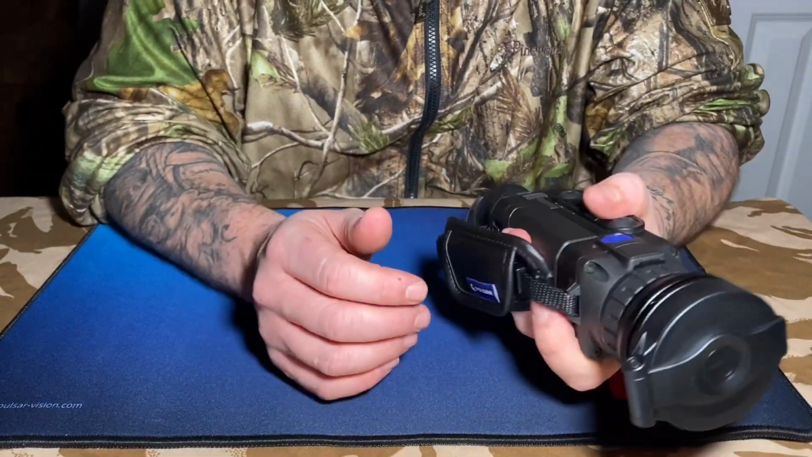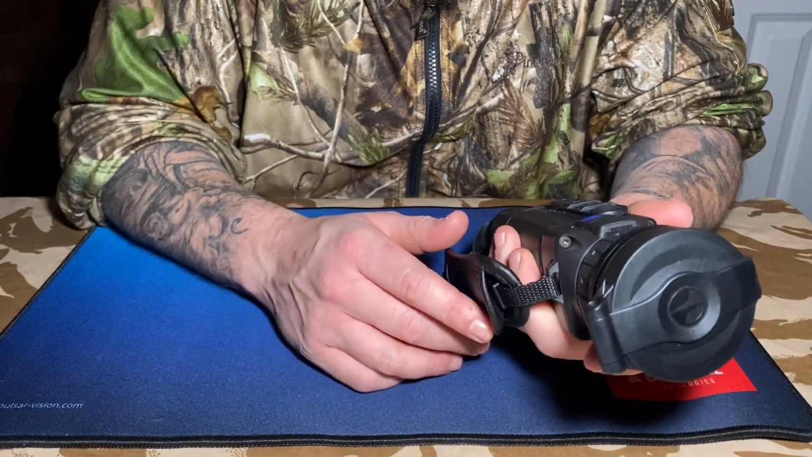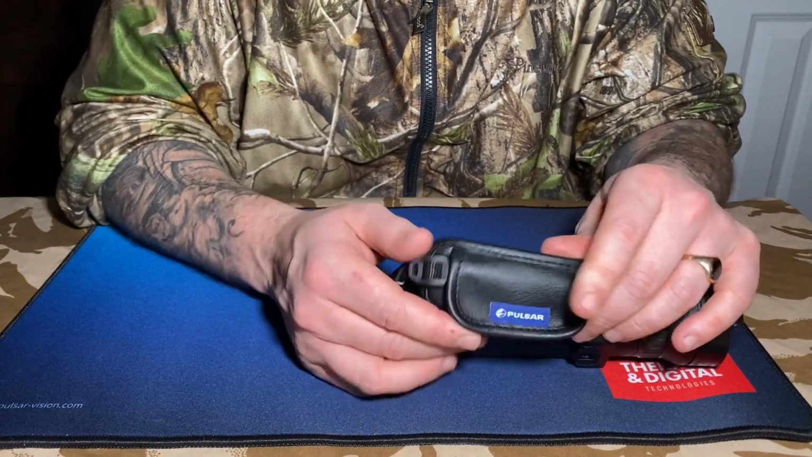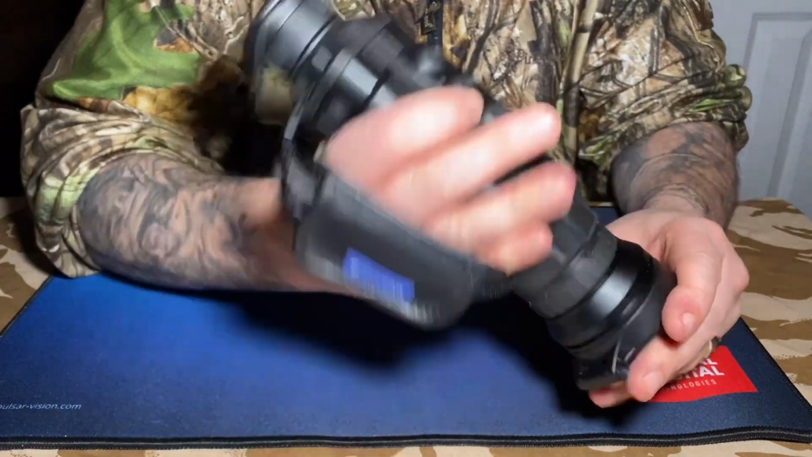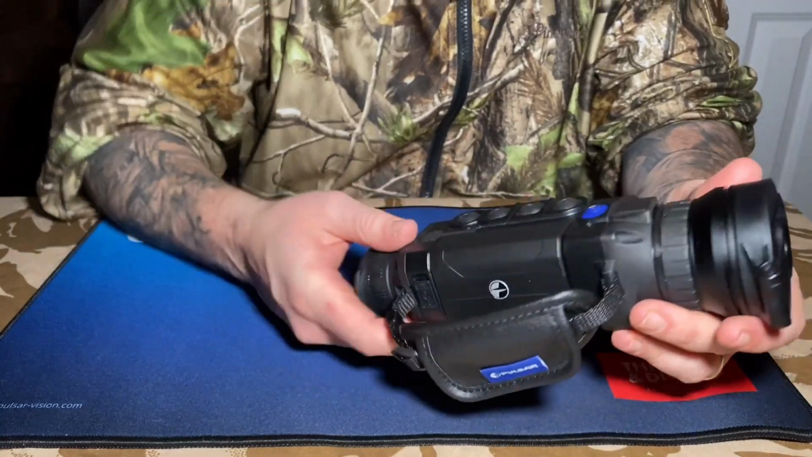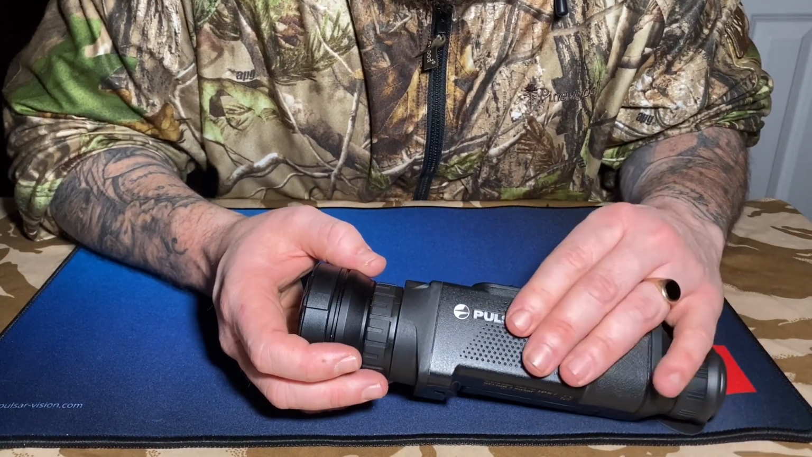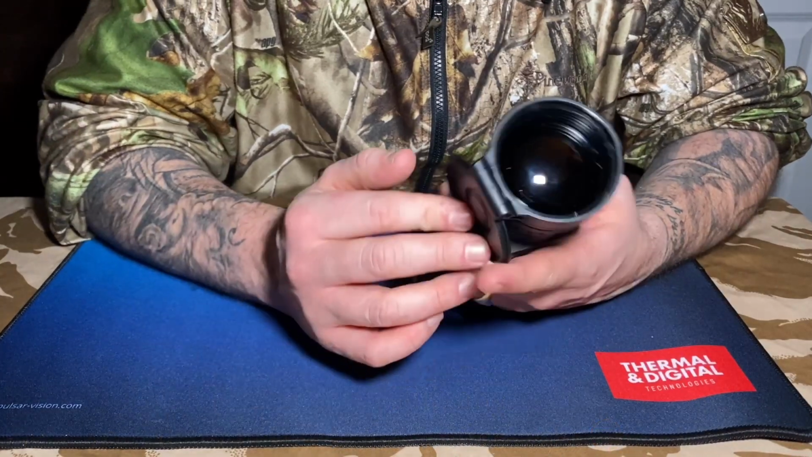It feels heavier. I wouldn't say that it's uncomfortable compared to the other one. The other one is a lot lighter and smaller, but there's less technology in there. This is slightly heavier. You've got this nice leather Pulsar branded strap, and it fits nicely in the hand. So when you're spotting, it doesn't feel uncomfortable or unnatural in your hand. Personally, I like the look of it as well. It looks great, Pulsar branded on the side. All these little dots here don't look like they do a lot, but for grip, it does make a hell of a difference. Nice flip cover on the front there to protect the lens.